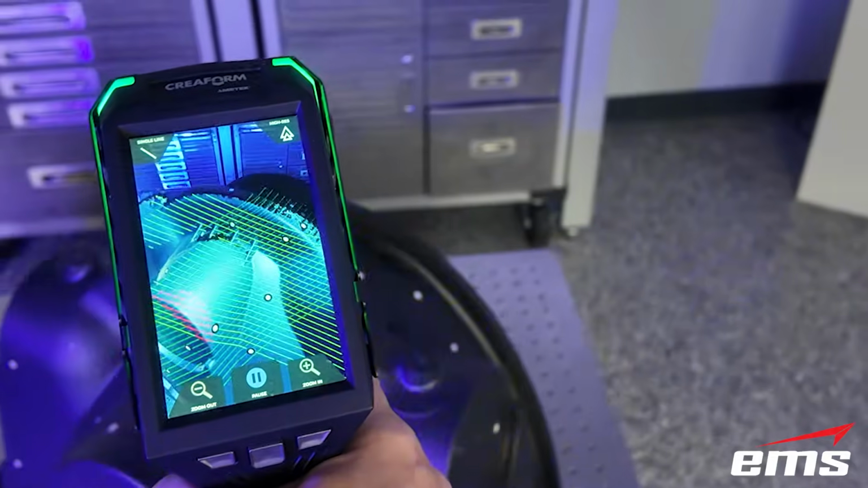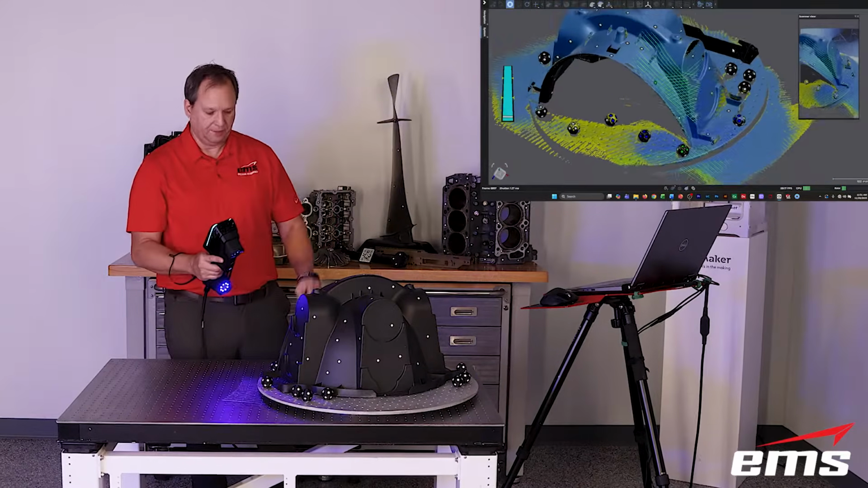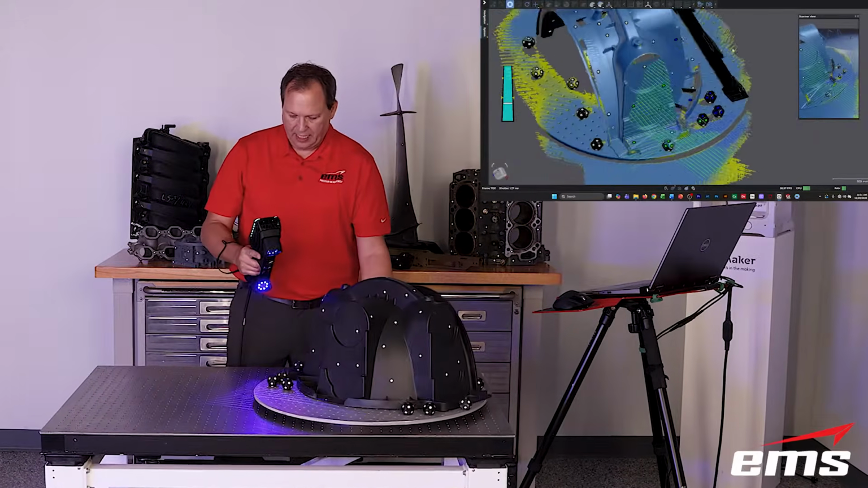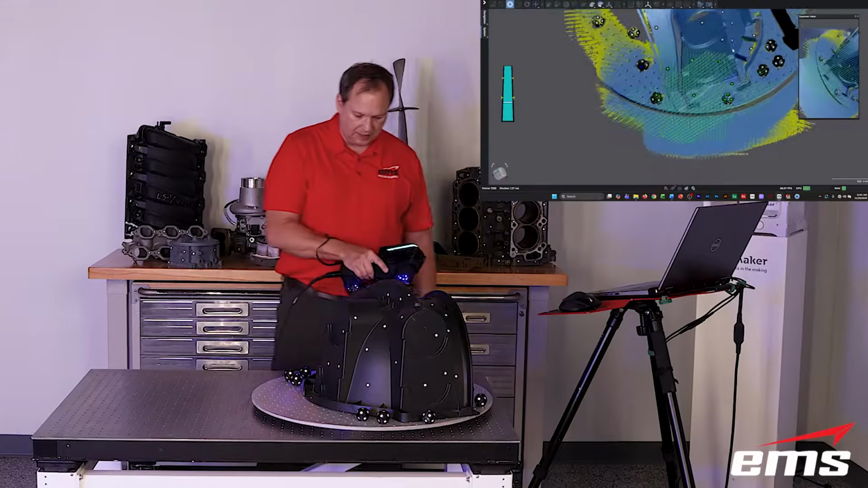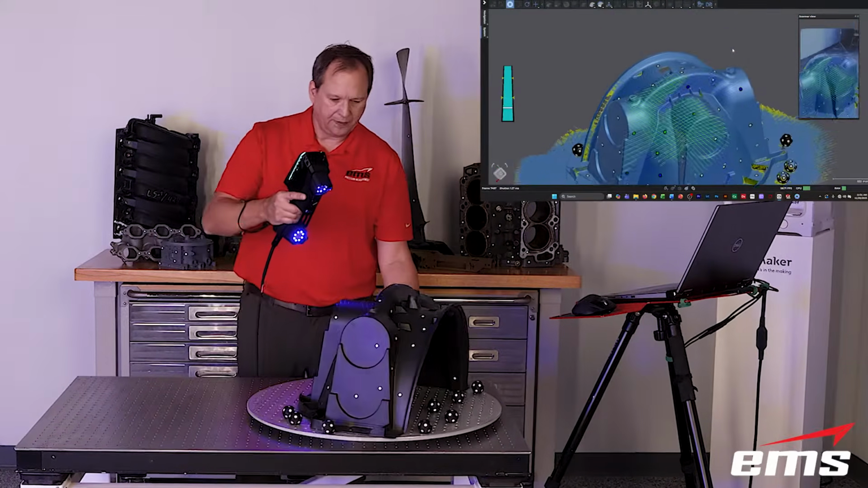When you see yellow turning to blue, yellow means you don't have the desired resolution yet, based on what you've set in the software as far as your density. And then once it turns that teal color, it's saying, yep, that area has enough points to meet the resolution you would like, okay?